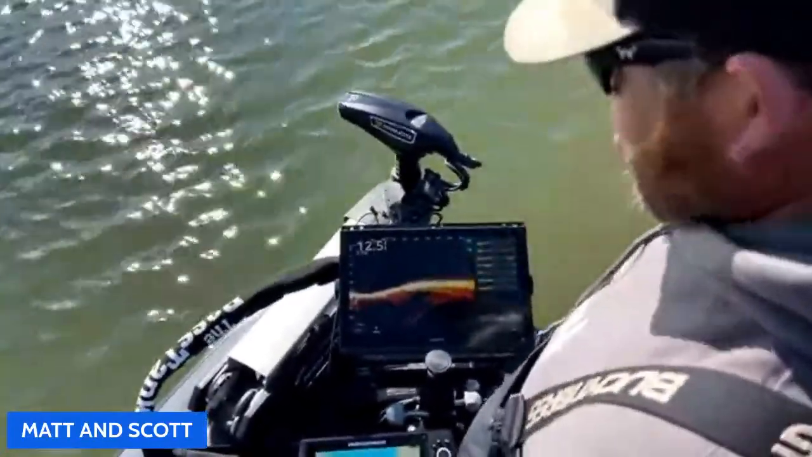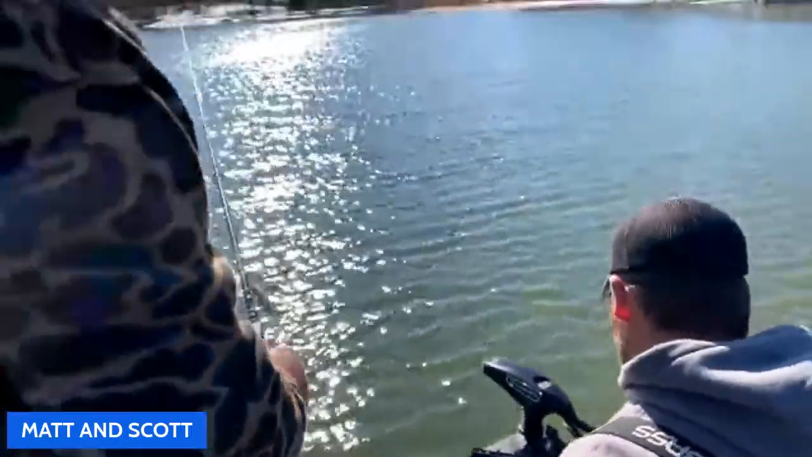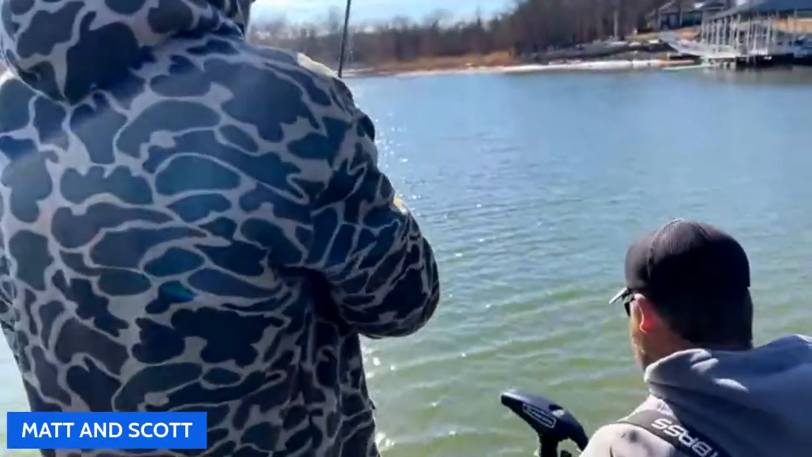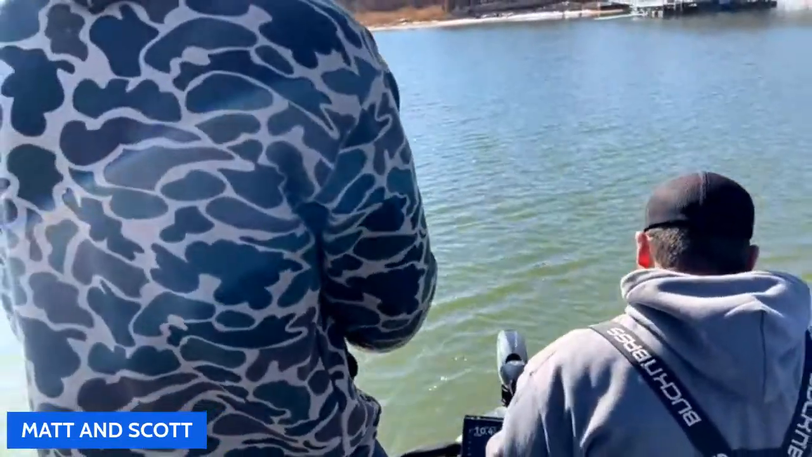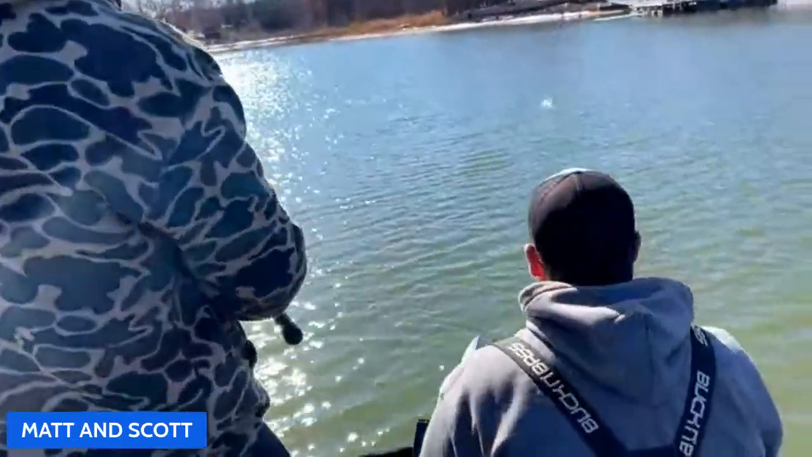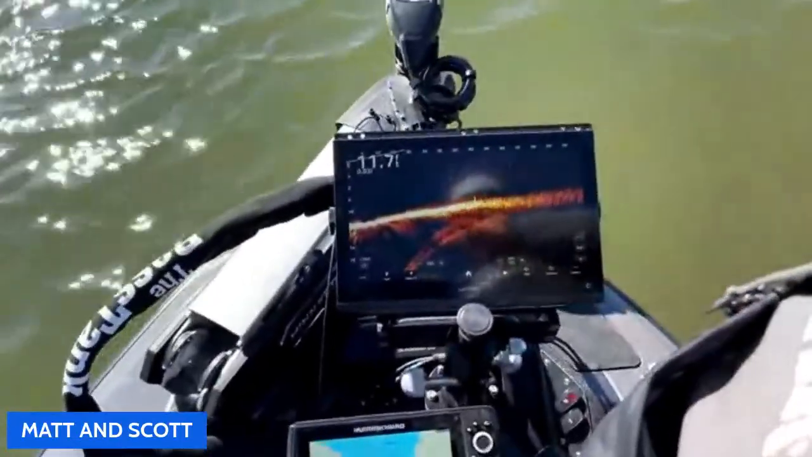Again, I'm a non-noise reject guy. I like it off, but that's just a personal preference for a cleaner screen. So Austin, make a cast for me. Okay, so it should be right on it right there. There we are.